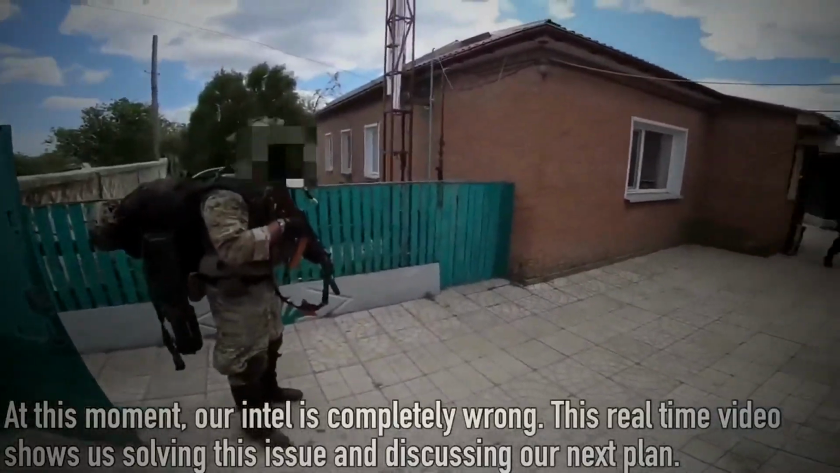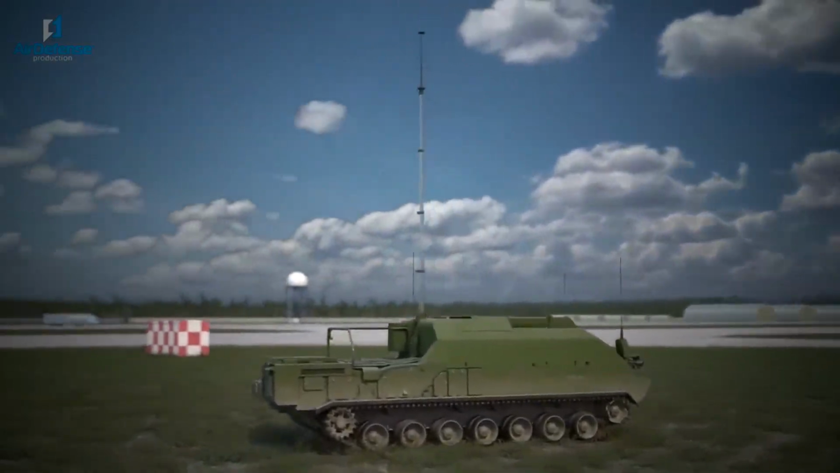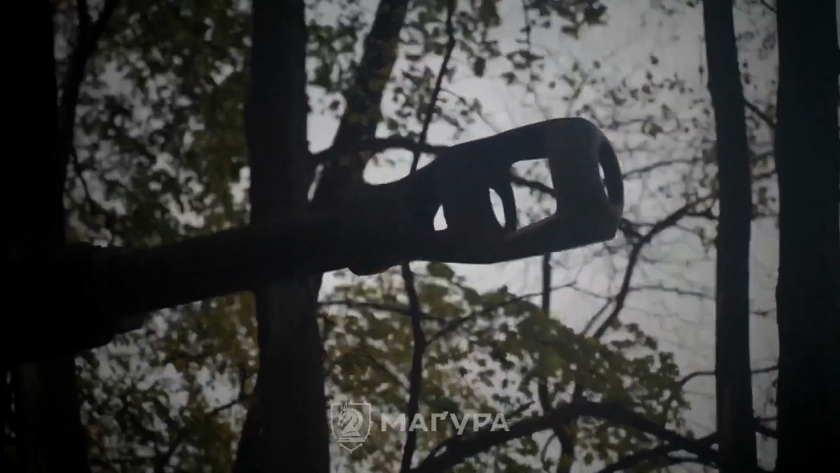The MT-LBu is not a tank. It carries no main gun, no thick frontal armor, no menace you could photograph. It is a lengthened 6-road wheel variant of the old Soviet MT-LB tracked carrier, stretched to make room for what actually matters: radios, antennas, map boards, generators, and the officers who use them.